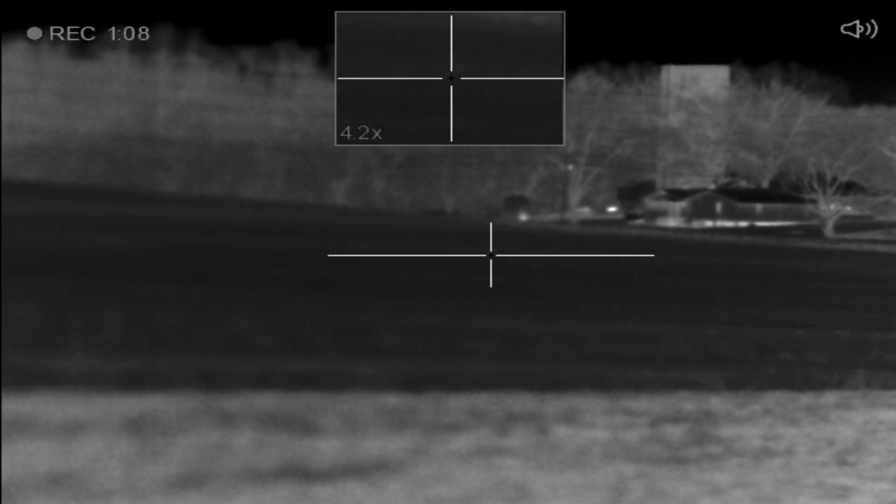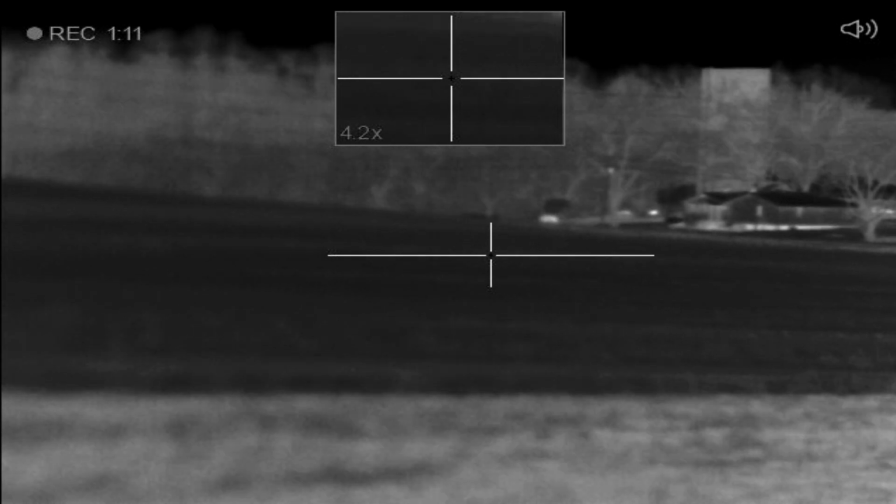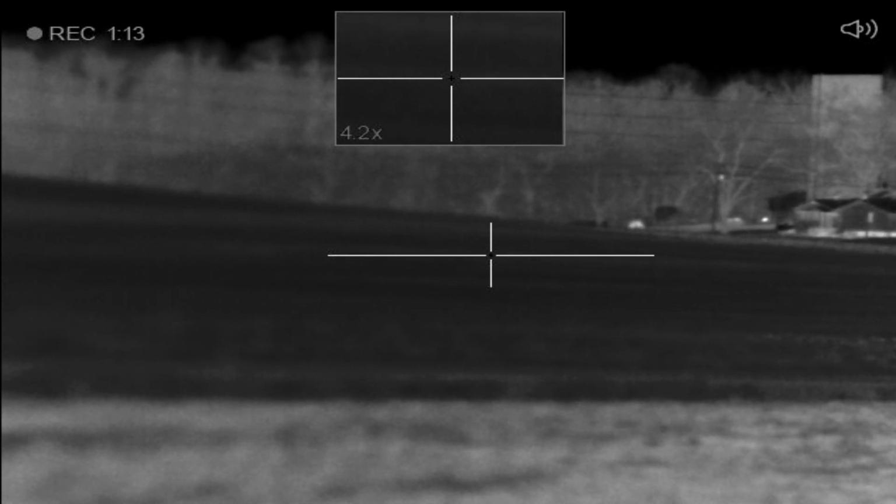36 minutes into calling, had two dogs come in from across the road. They made their way over to us, and I actually thought he was a little close to us. We're about 250 yards out. I put the smack down on one of them. Got over here, he's a giant, right next to my brother's father-in-law's house.